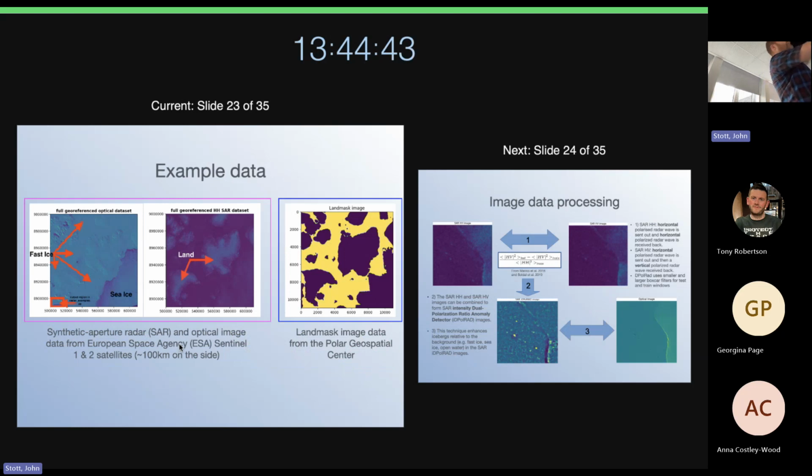And then here we apply a land mask, so we're not trying to detect icebergs on land, basically. We're not training it on things that we think are icebergs that are actually on land.